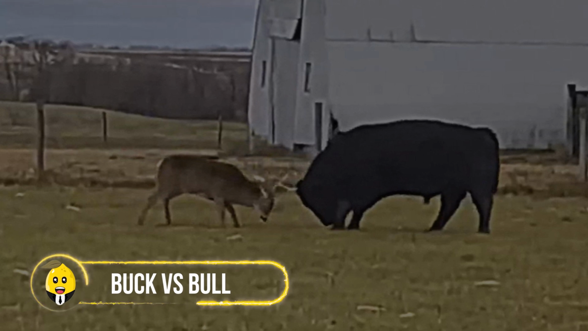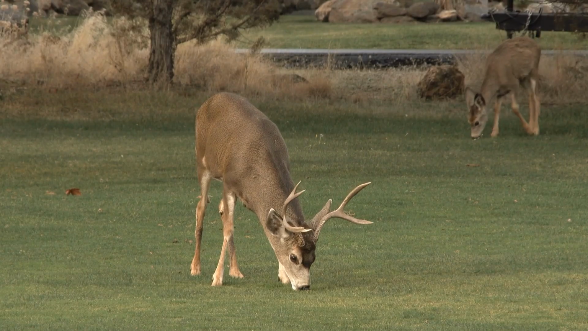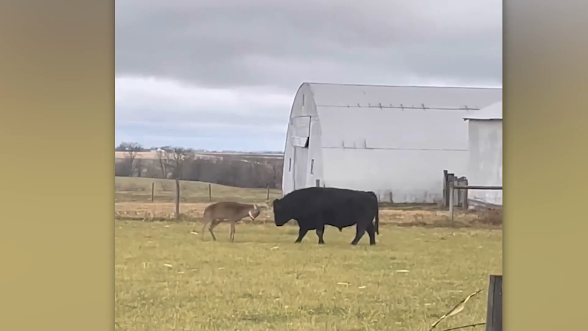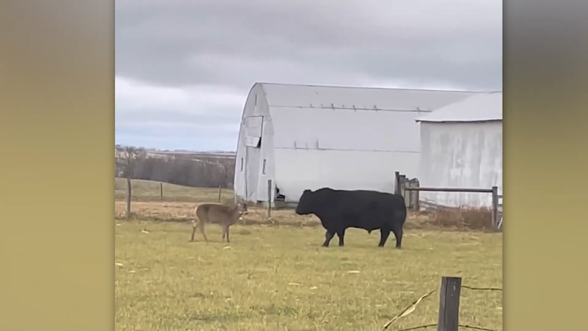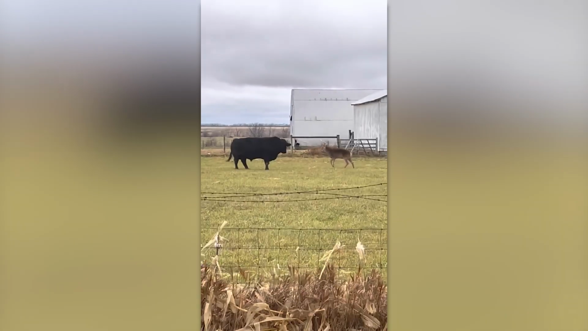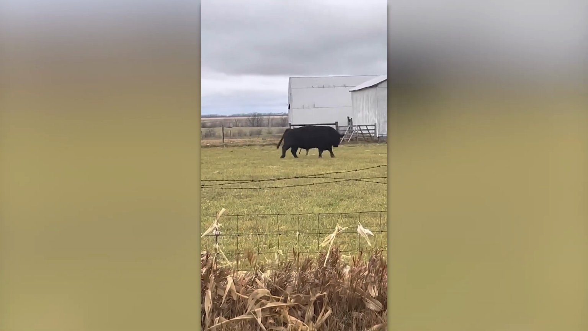Buck versus bull. Size doesn't matter, especially when it comes to your safety and life. An aggressive buck was filmed while it was involved in a head-to-head tussle with a giant black bull that was more than double its size and force.